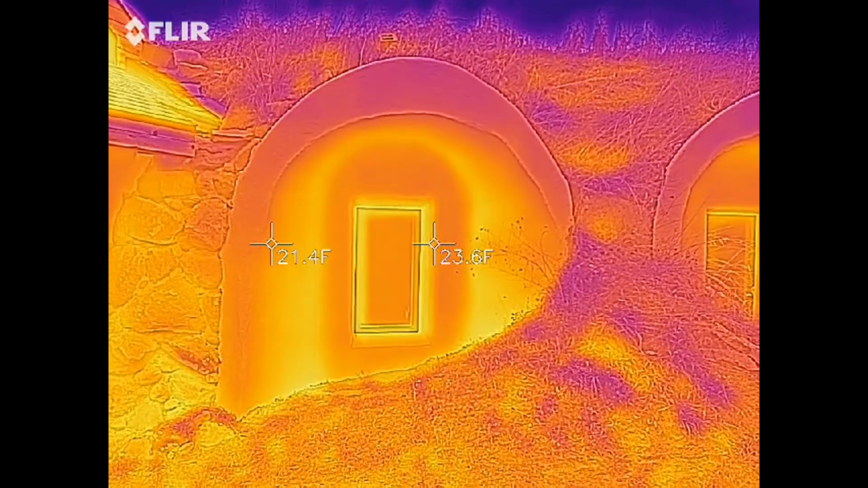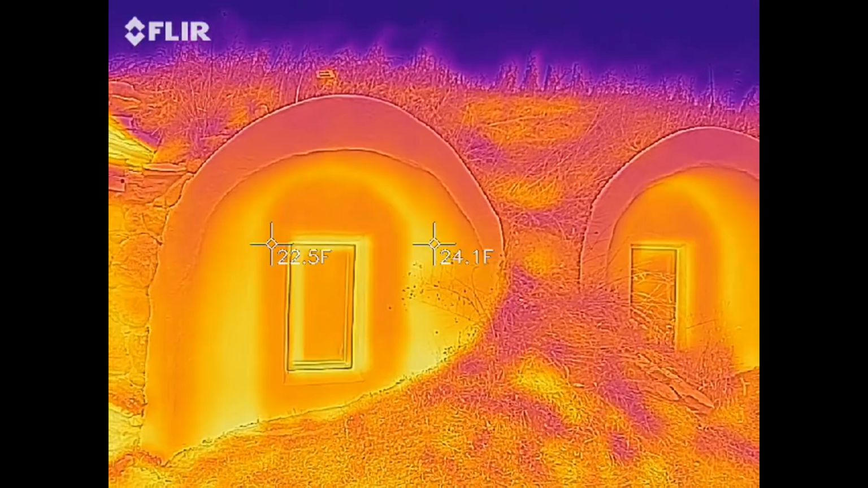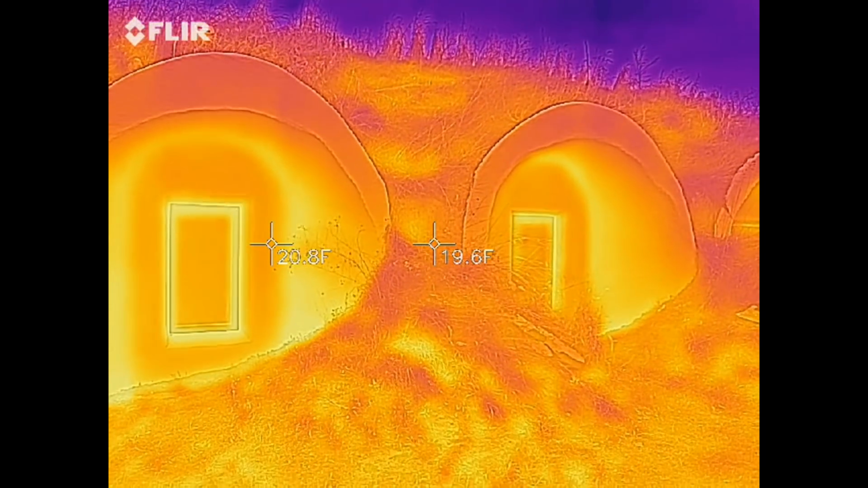Looking over at the bedrooms, I'll remind you that the flat portion around the windows is more than 12 inches thick, mostly insulation. And the flying concrete shape around them is completely uncoupled from the house structure.